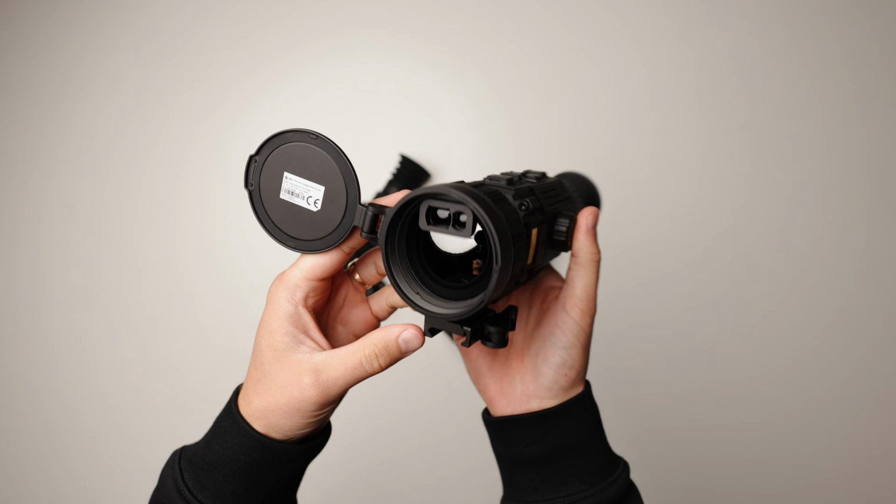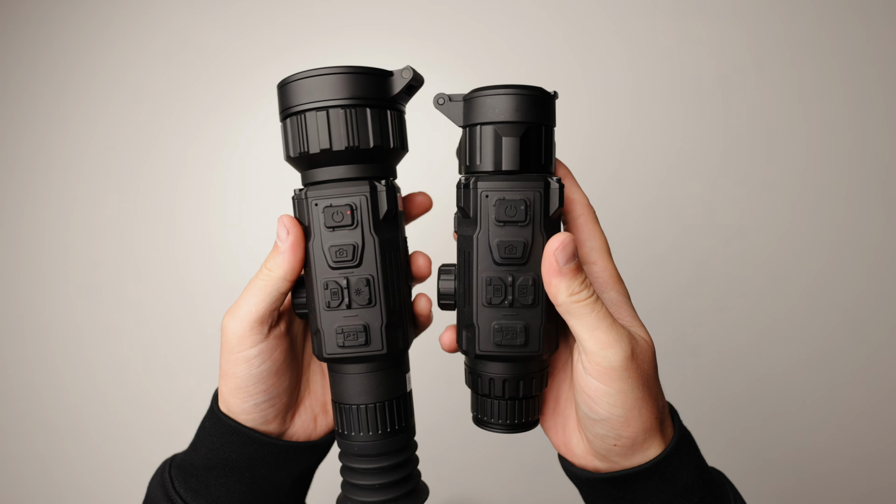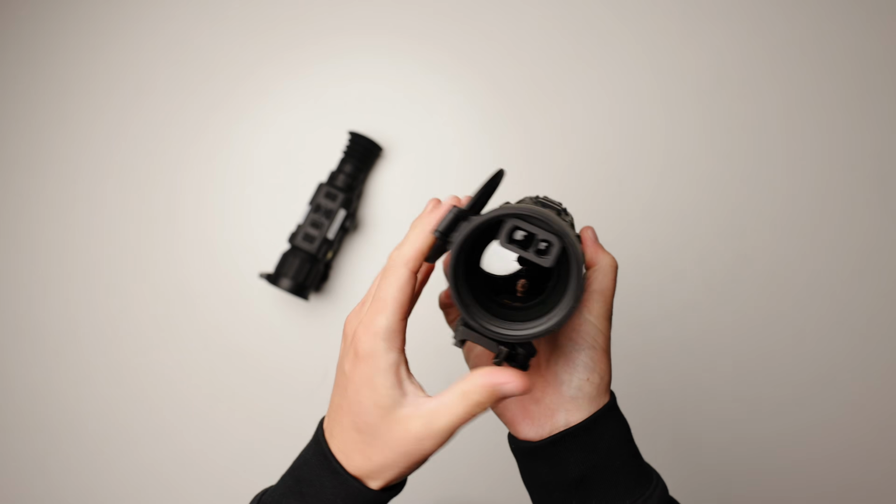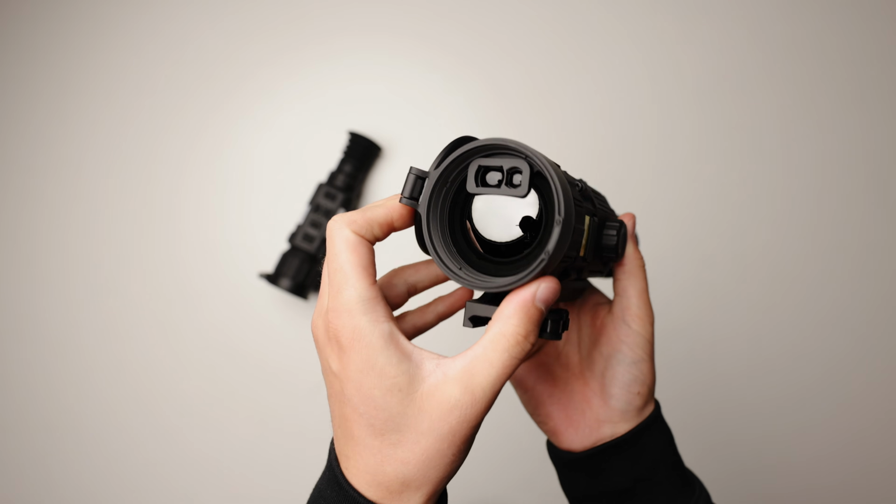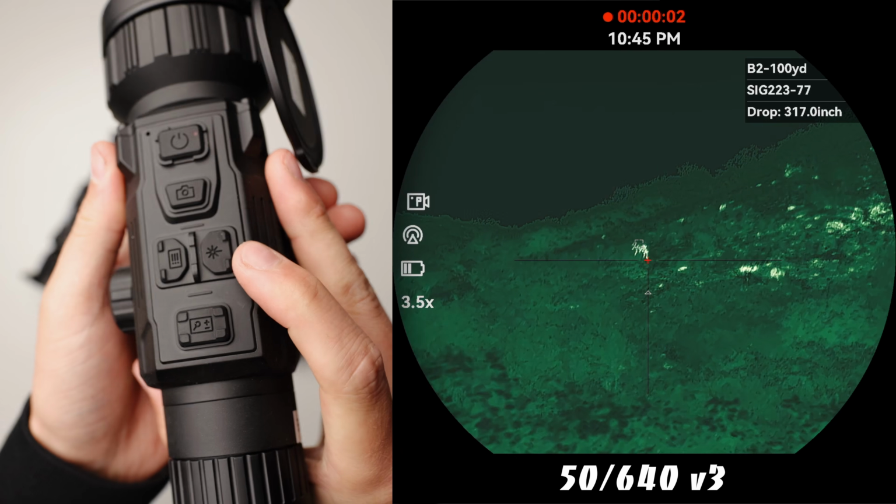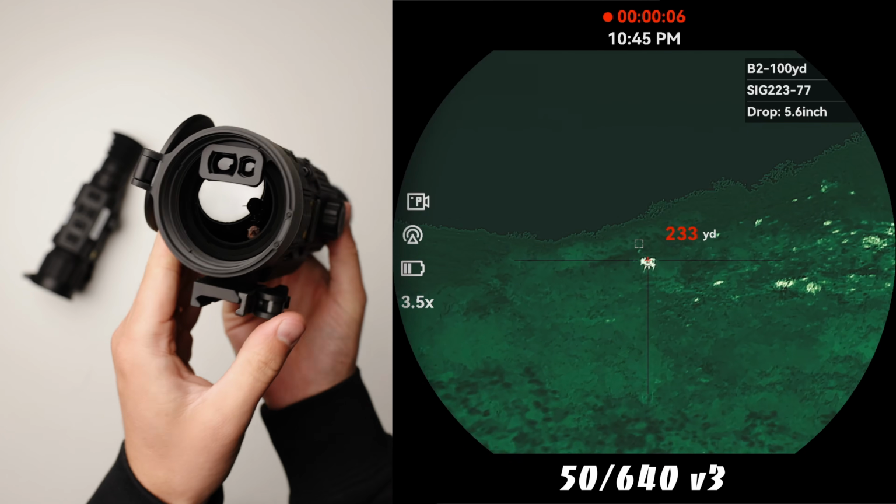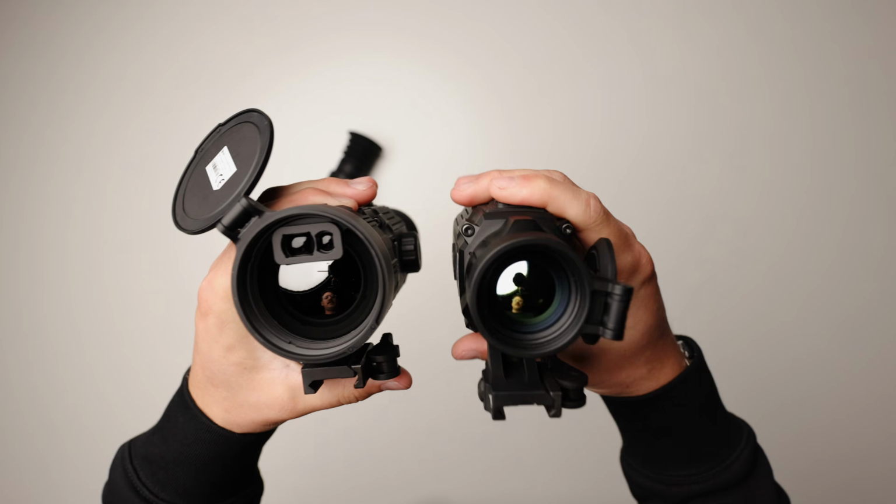Let's jump into this comparison. I want to run through some of my favorite features on the new version 3 in comparison to the version 2, and then we'll get into the pros and cons of each option and so forth. Starting with the version 3 5640, the new features added are of course the built-in 1000 yard laser rangefinder and ballistics calculator, which is a really cool add-on, and that alone I think makes this optic worth it, especially once you see how easy it is to use. But I'll go over that more in a second.